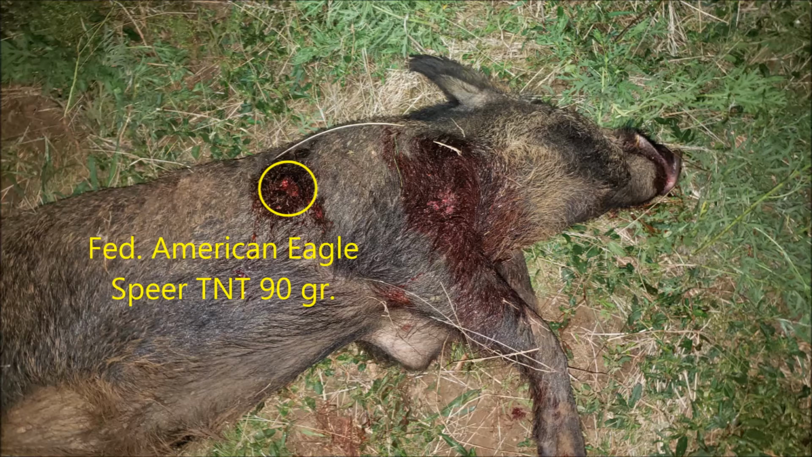We ran the metal detector over the hog, and both bullets left bullet fragments inside the wound cavities.